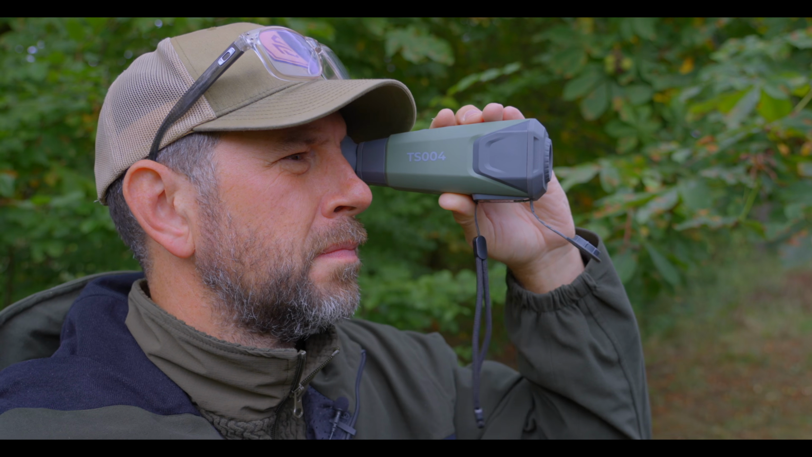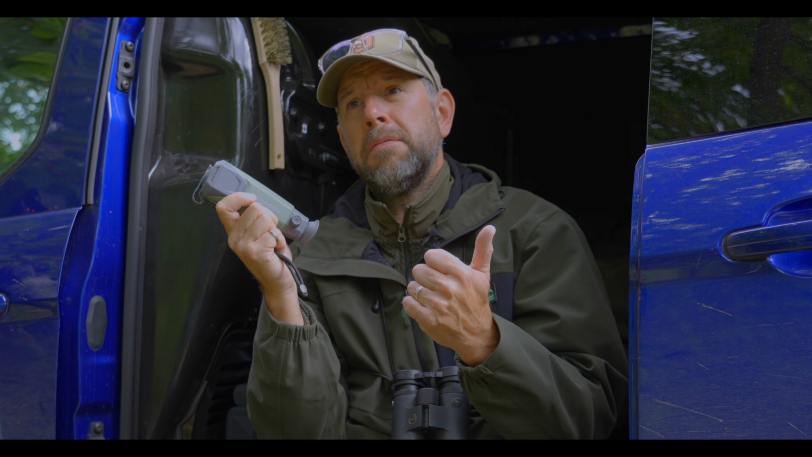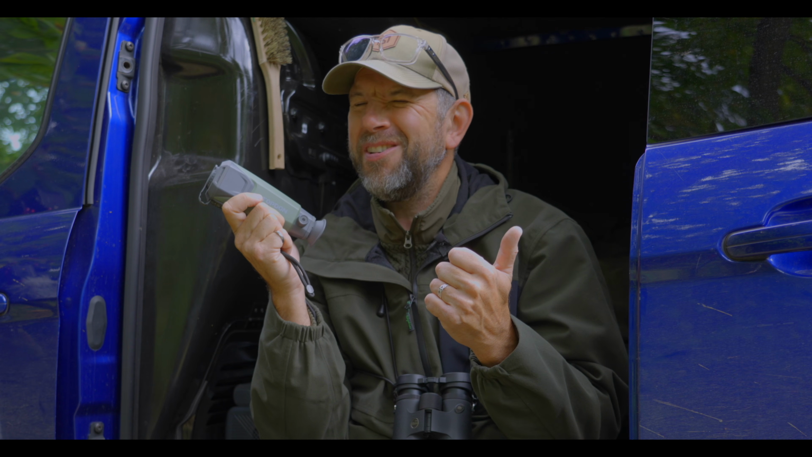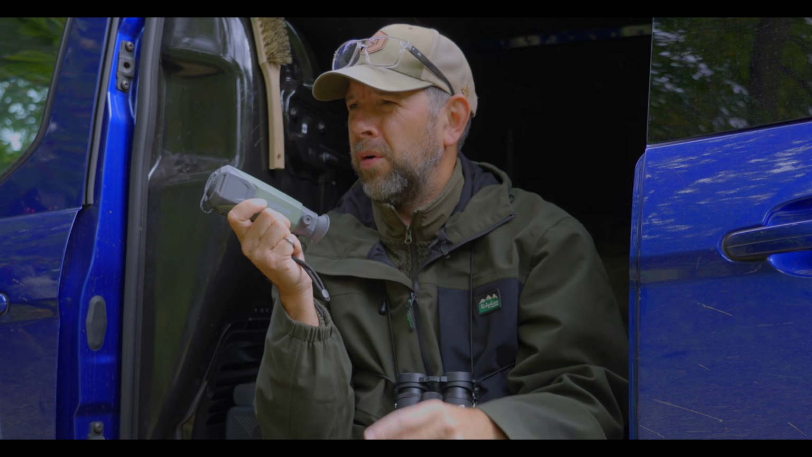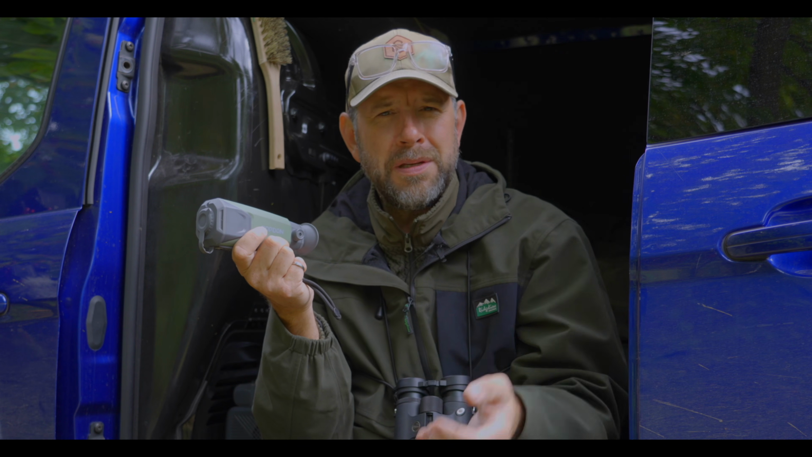Now, what normally puts people off thermal imaging scopes is they think it's cheating. It's not cheating. You're not IDing something, as in you can't say, oh yeah, that's a willow warbler, or that. You'll see that there is something there. It's just an aid to help you locate a species.